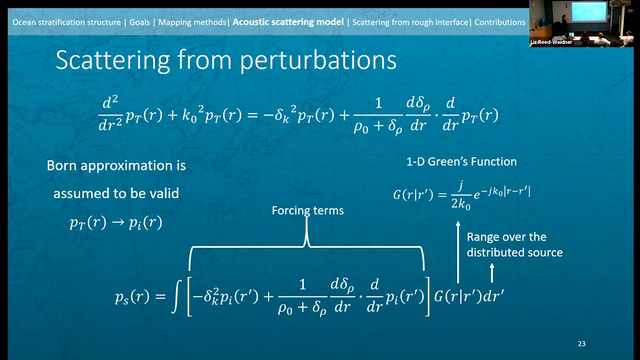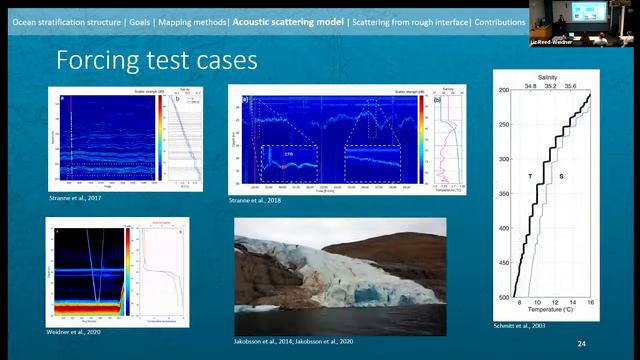Having defined our expression for scattered pressure, one of the questions is, certainly both of these terms fall out of the math, they fall out of the physics, but how important are they in comparison to each other? Do we need to consider both terms when computing pressure? So we looked at the relative importance of these terms at 5 different test cases from the literature of ocean stratification structure.